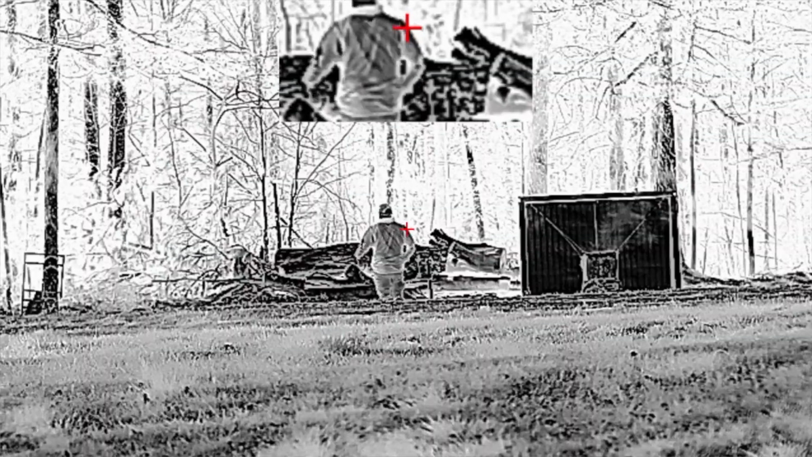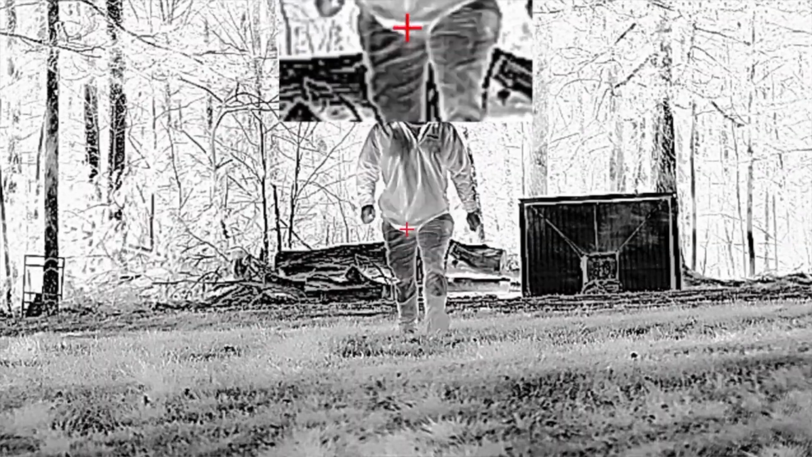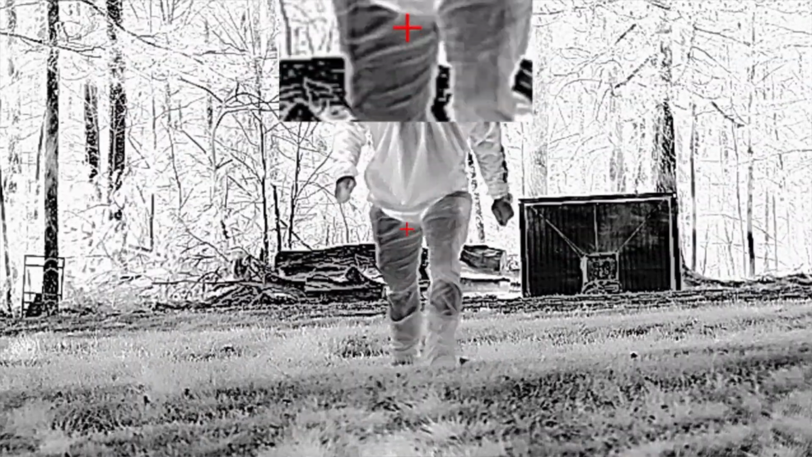The reason that this is a big deal is that if you buy this as a scope and you decide to make that next step up, you can also utilize this as a scanner. So whenever you make that next purchase, potentially a better scope down the road, you've got the Hydra sitting here that you can use as a scanner for when you're going out.